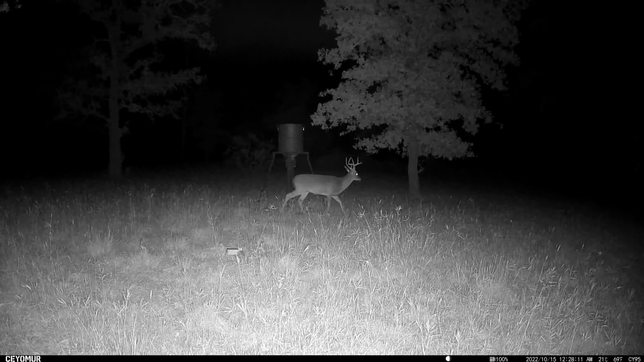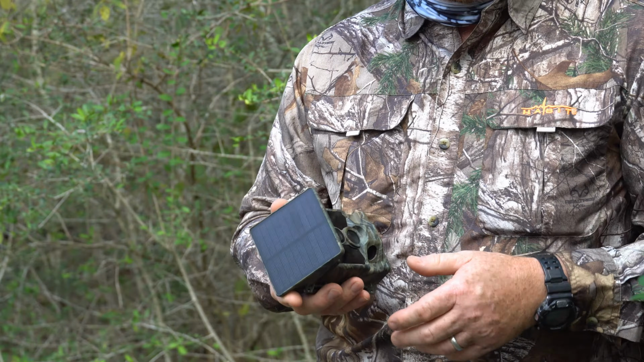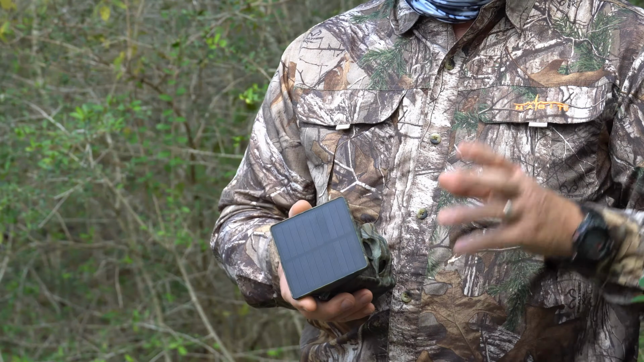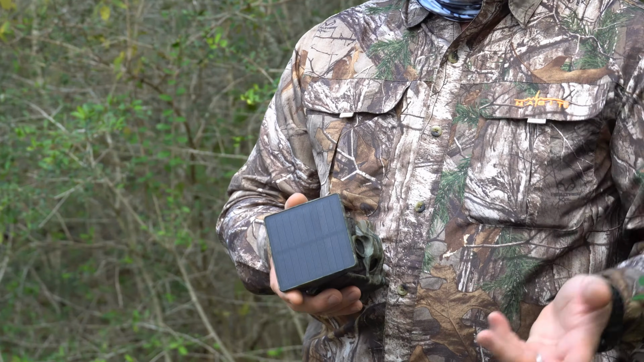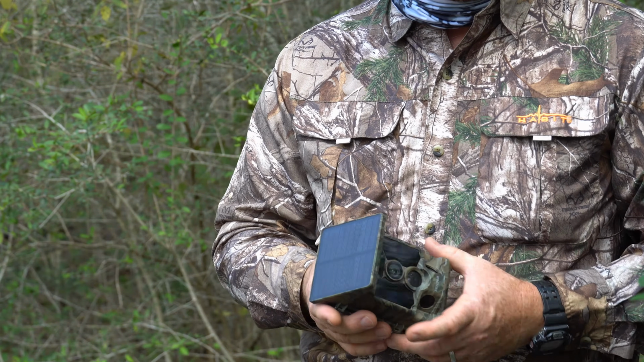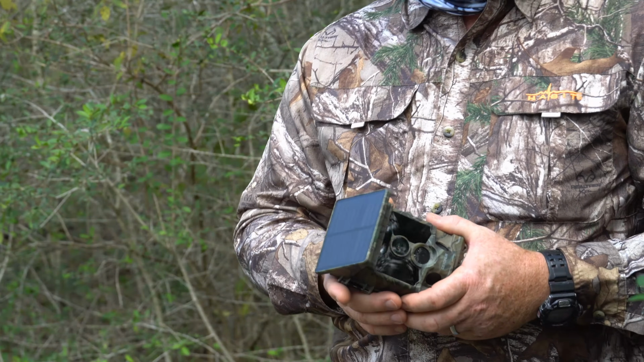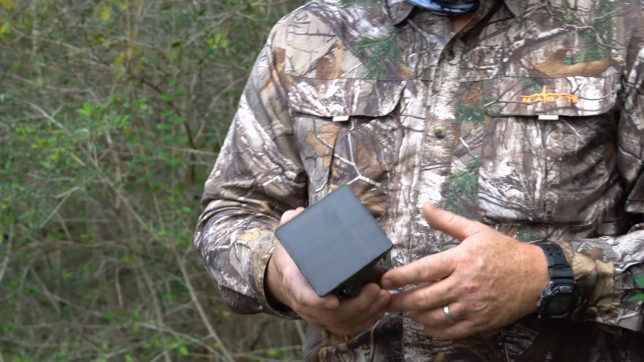Obviously 15 to 20 yards is a really good range for this little camera, and you can see things in real good detail. The video quality, image quality, is just really good on this. No complaints there. Daylight, nighttime, it really does a good job of taking pictures and motion.